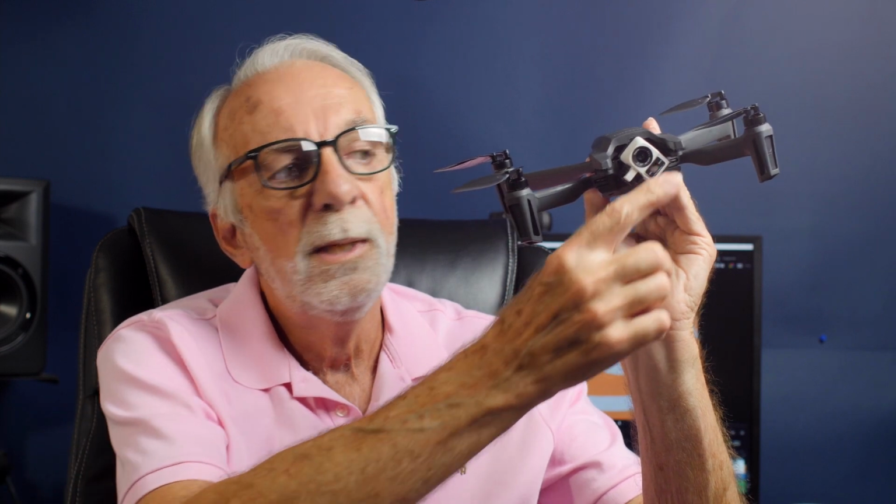So today, we're talking about the Parrot Anafi Thermal. Good little drone. 2 cameras, 4K and a FLIR thermal camera. And just to get pricing out of the way in the very beginning, how much do you think this one is? $1,900.